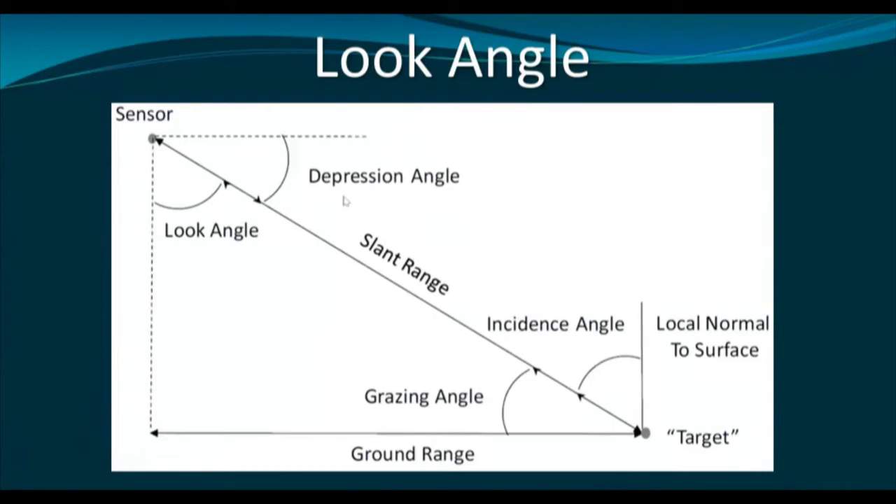So, this is a cross section, as you can see. This is the sensor and this is the nadir point. So, the sensor looks off the nadir. Here we have the target. This is the look angle and this is the depression angle, and this is the incidence angle. Here we also have another angle that is called grazing angle. However, we do not use this term in most of the instances.